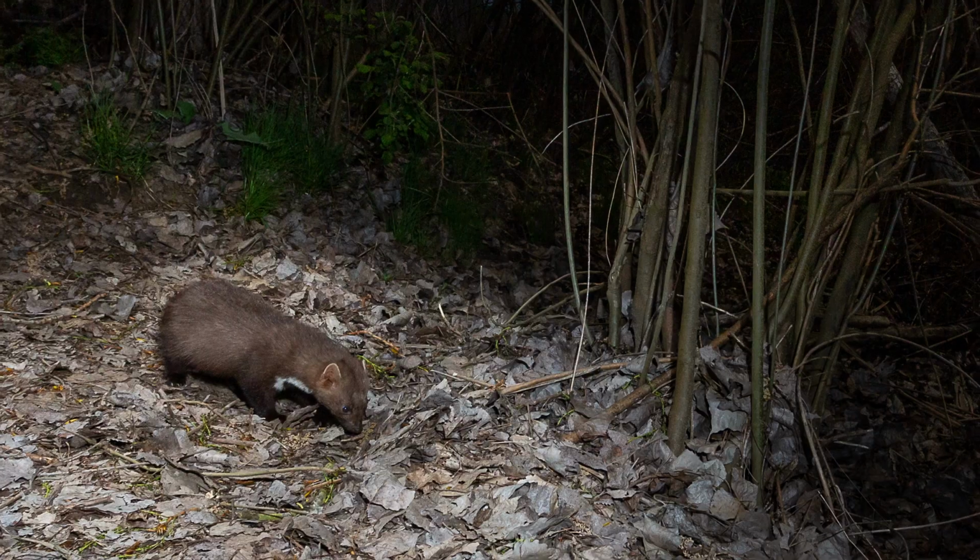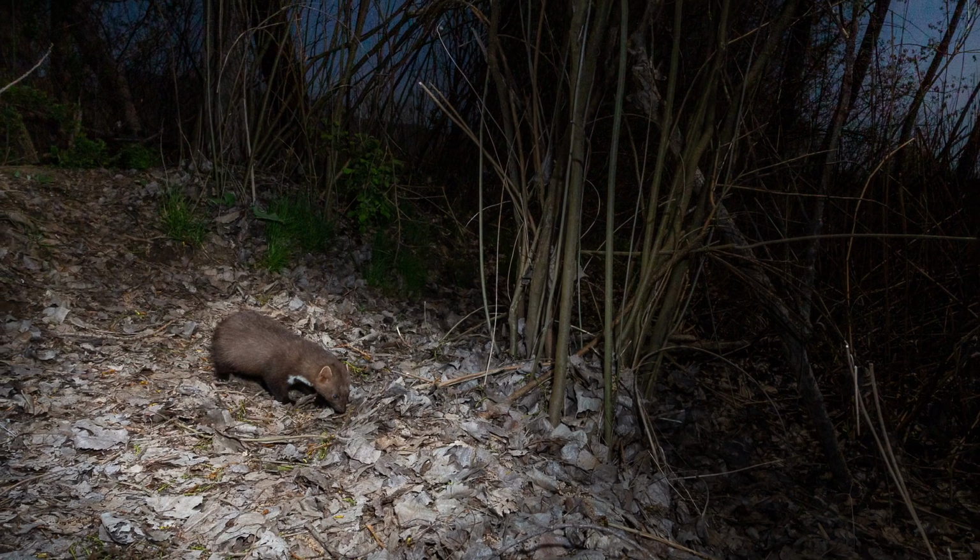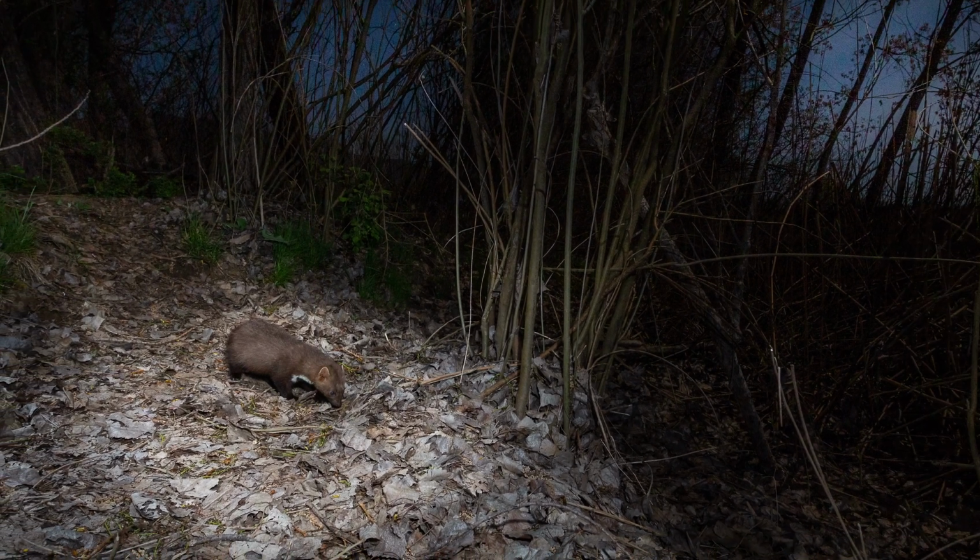And on this occasion I got a shot of a beach marten, stone marten. Not a great shot on the DSLR. It's quite far away, head is bent down so you can't really see any facial details properly, so not a great shot. And that was it.